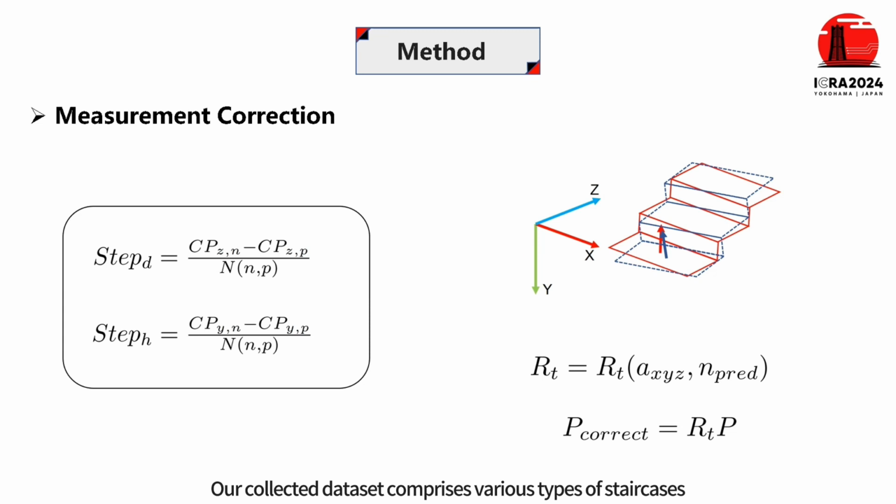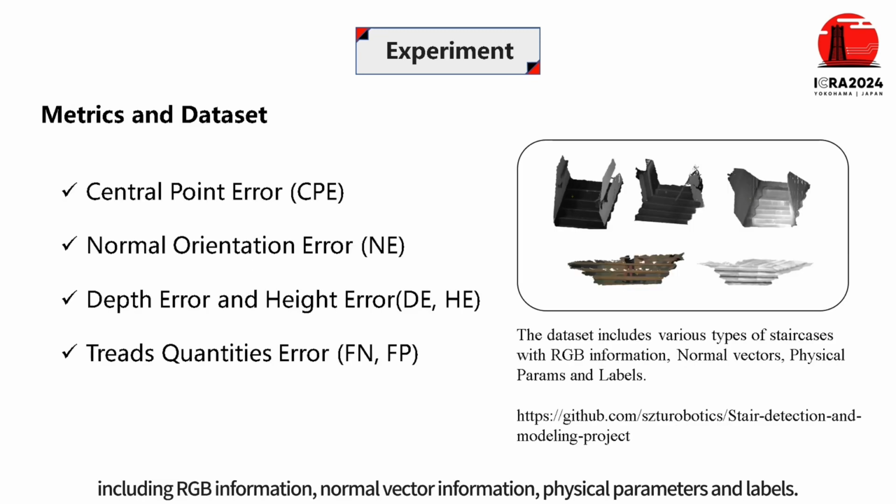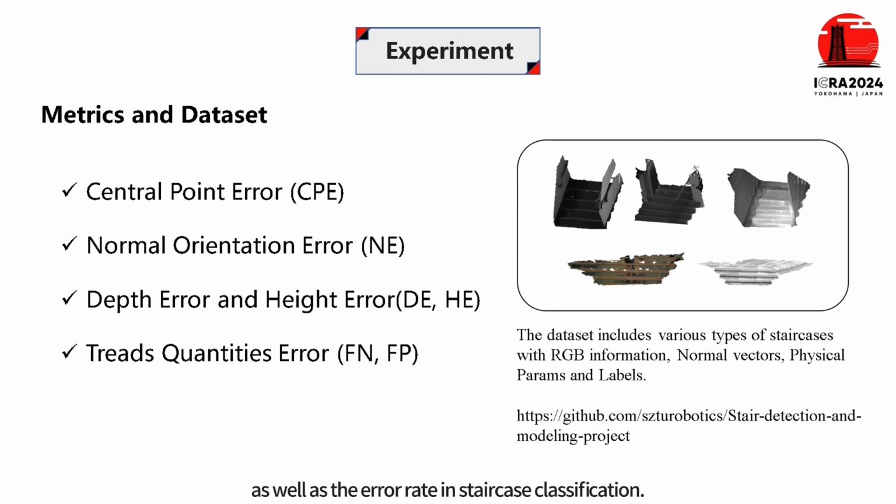Our collected dataset comprises various types of staircases, including RGB information, normal vector information, physical parameters, and labels. For this framework, we have proposed a series of evaluation criteria, including errors in central points, normal vectors, and physical parameters, as well as the error rate in staircase classification.